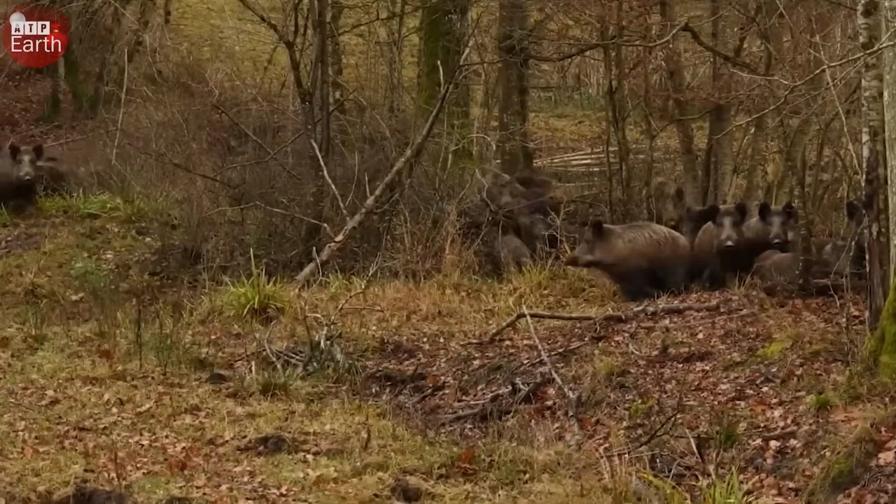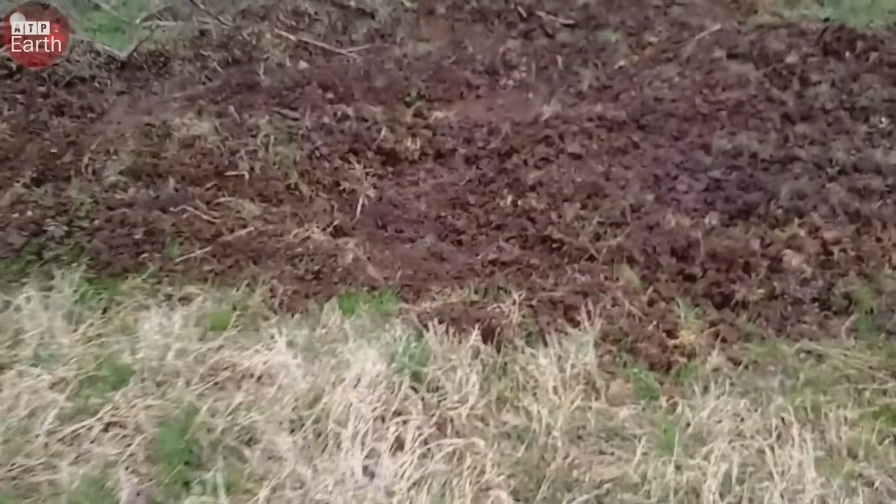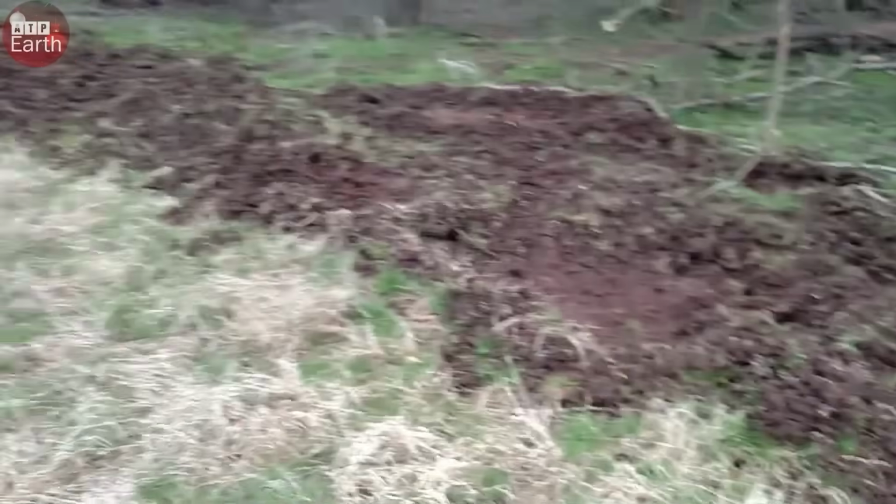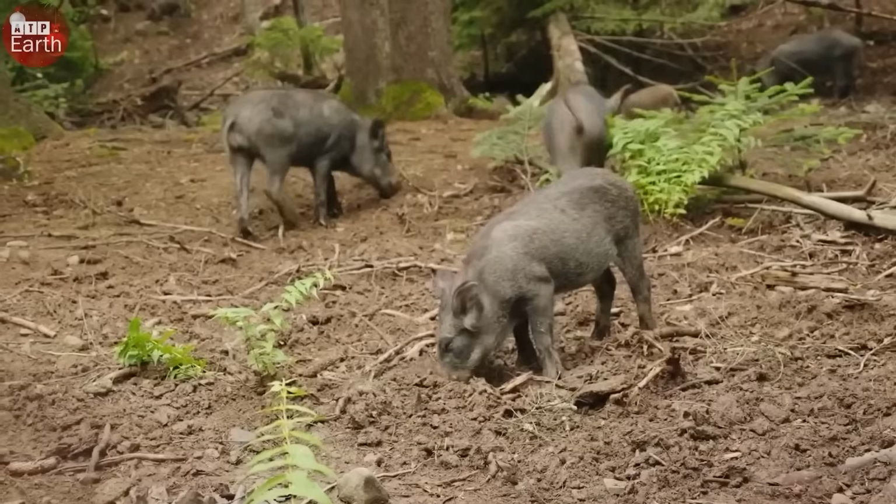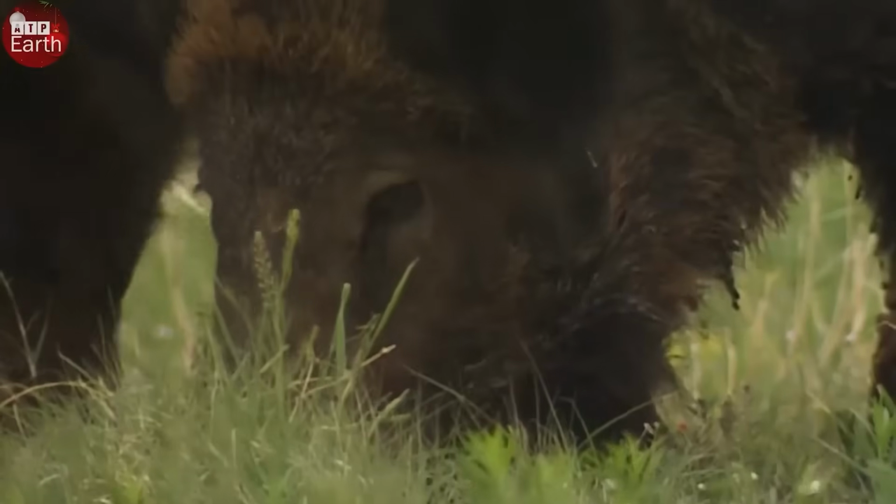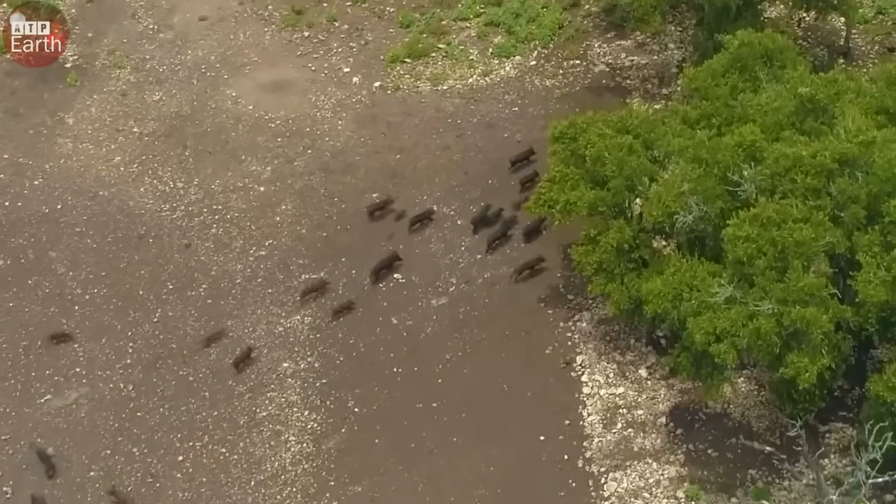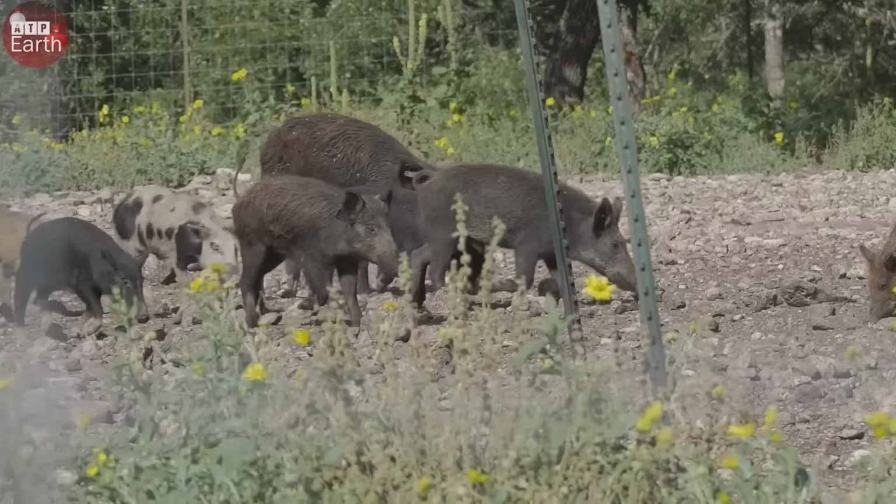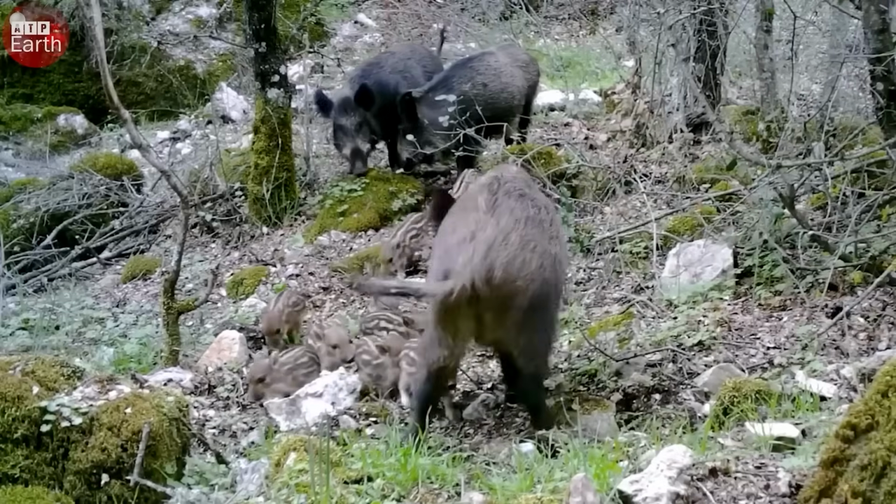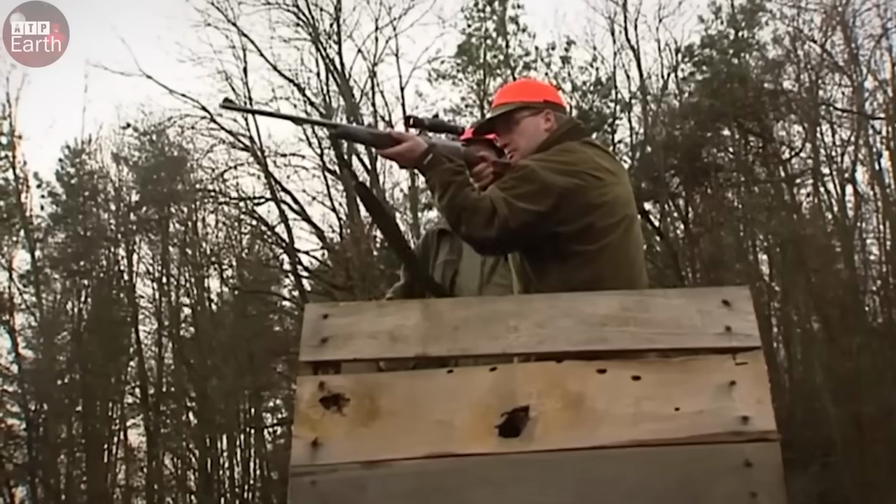Wild boars, the name might sound familiar, but the destruction they leave behind is anything but ordinary. Wherever they go, trees are flattened, water sources ruined, crops devastated, and hundreds of hectares torn apart like a war zone. Even smaller animals aren't spared. Some of the toughest farmers have had to surrender to their onslaught. Various methods have been deployed to combat this crisis, but in our experience, nothing works better than hunting.